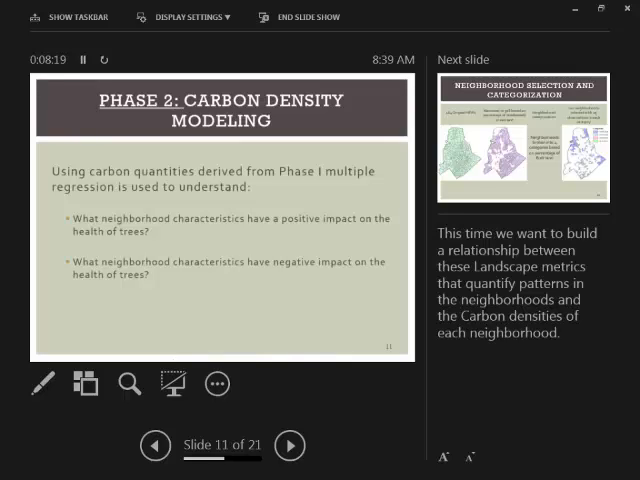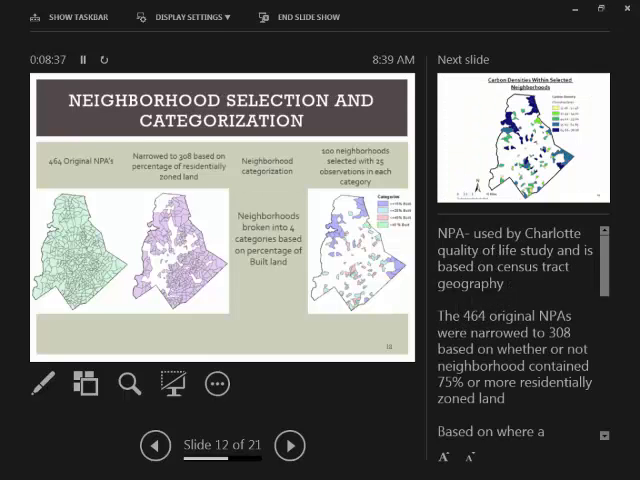So now we have these carbon quantities mapped throughout the county, and we want to figure out what characteristics of the neighborhood are having positive and negative impacts on the health of trees. So to do this, we first had to figure out how to divide the county into neighborhoods, and we used what's called a neighborhood profile area, which is pretty common in the Charlotte area. It's used by the Charlotte Quality of Life Study, and these are based on census tract geographies.